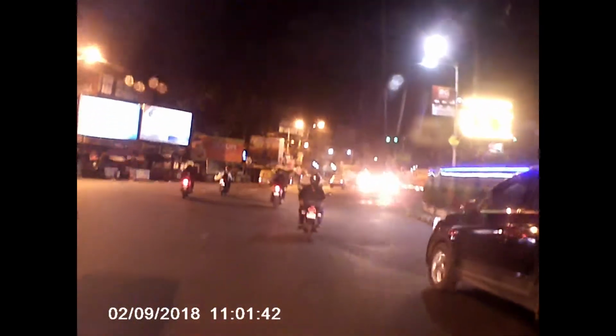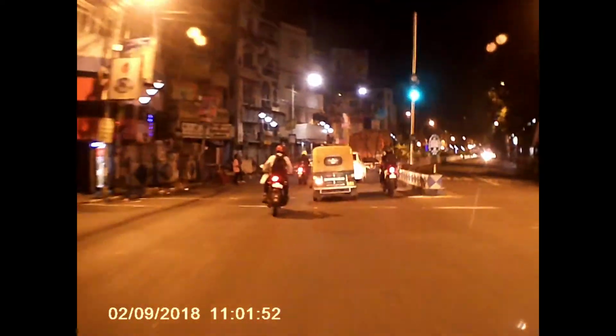So what is this road blocker doing in the middle of the road? Another signal.